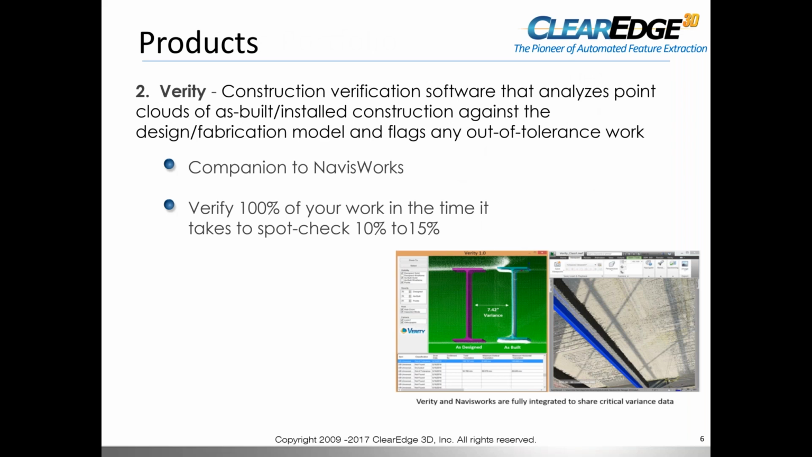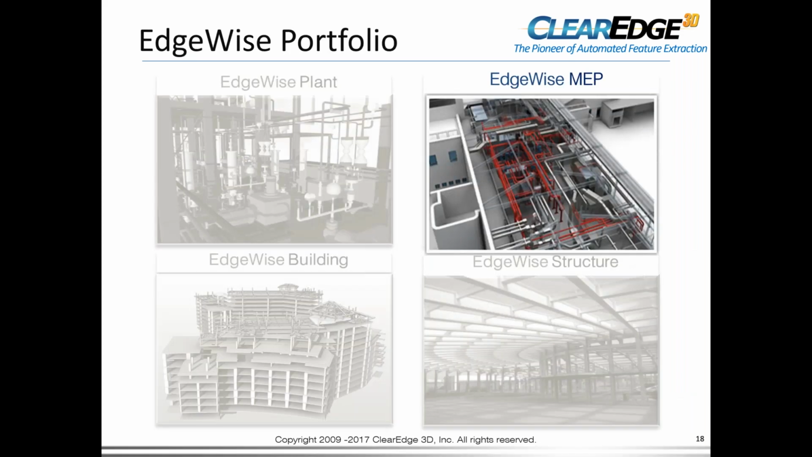Okay, so a little bit about Edgewise. Now we'll focus on Edgewise, and then we'll get into the Edgewise demonstration. We have 4 modules: Edgewise Plant, Edgewise MEP, Building, and Structure. Plant and MEP are almost identical. The difference is Plant is made for different CAD programs, AutoCAD, PDMS, CADWorks, etc., and MEP is made specifically for Revit. That's the difference between the two.